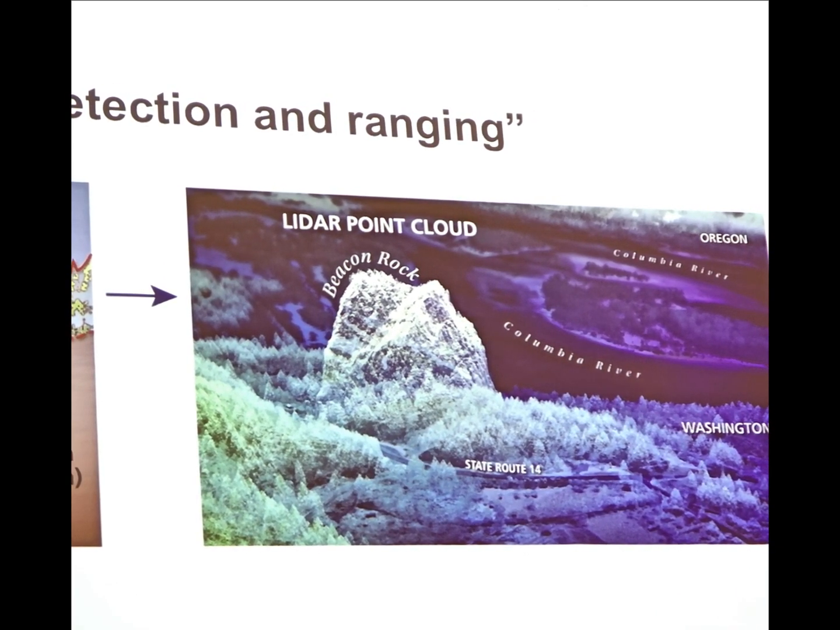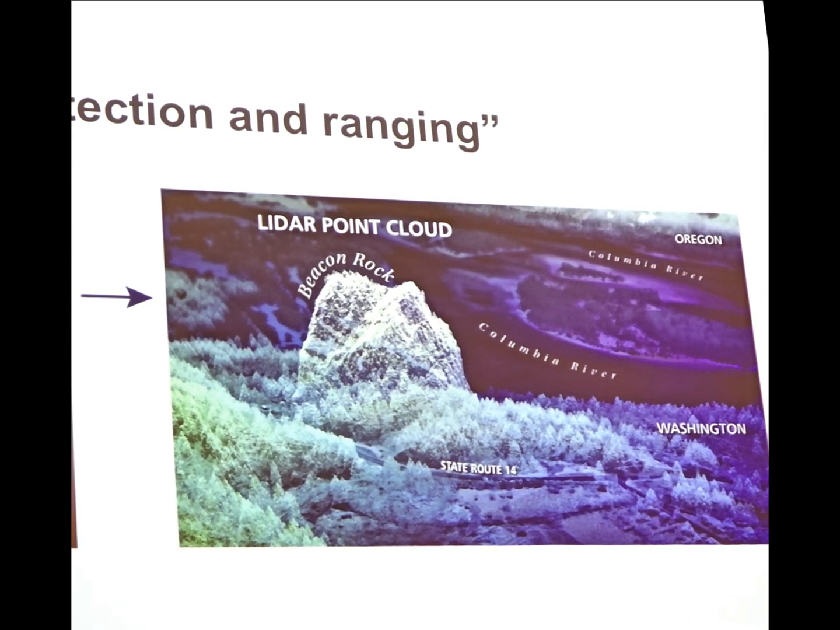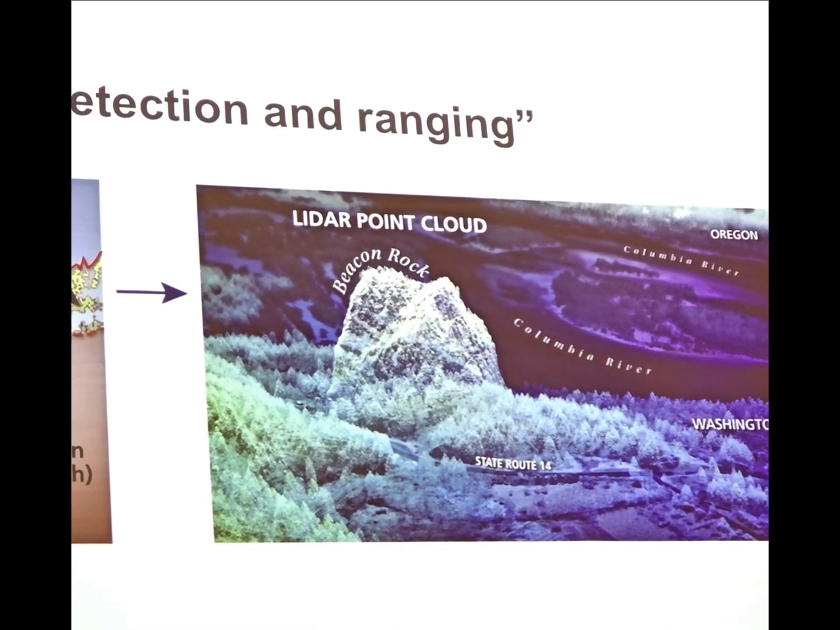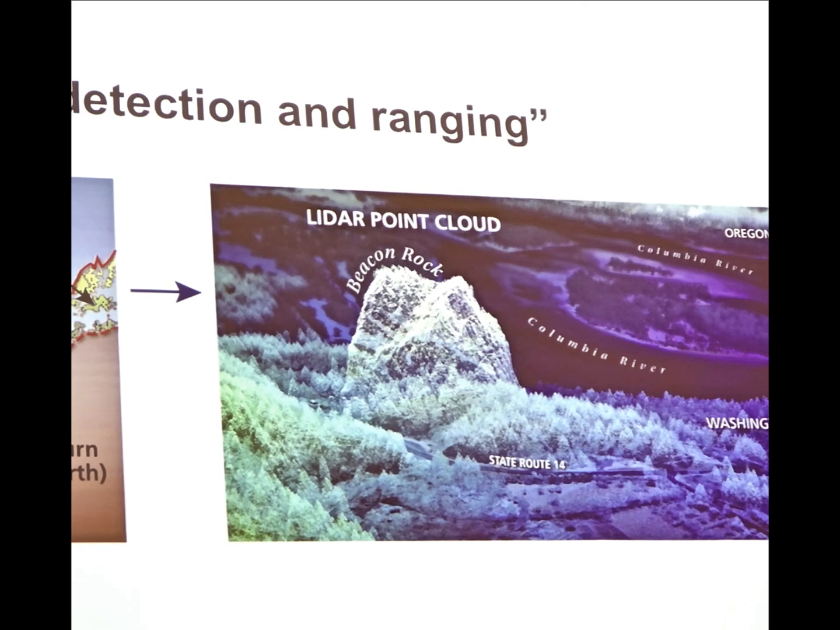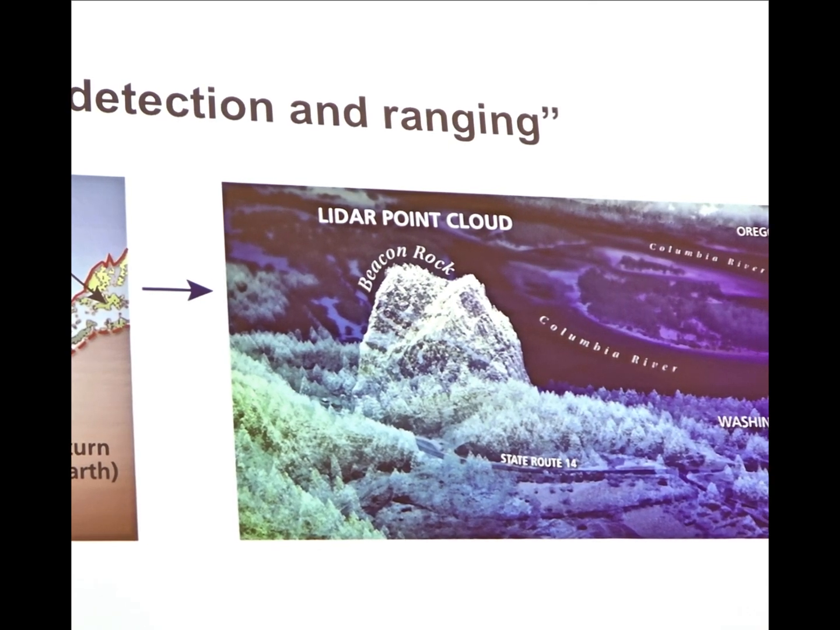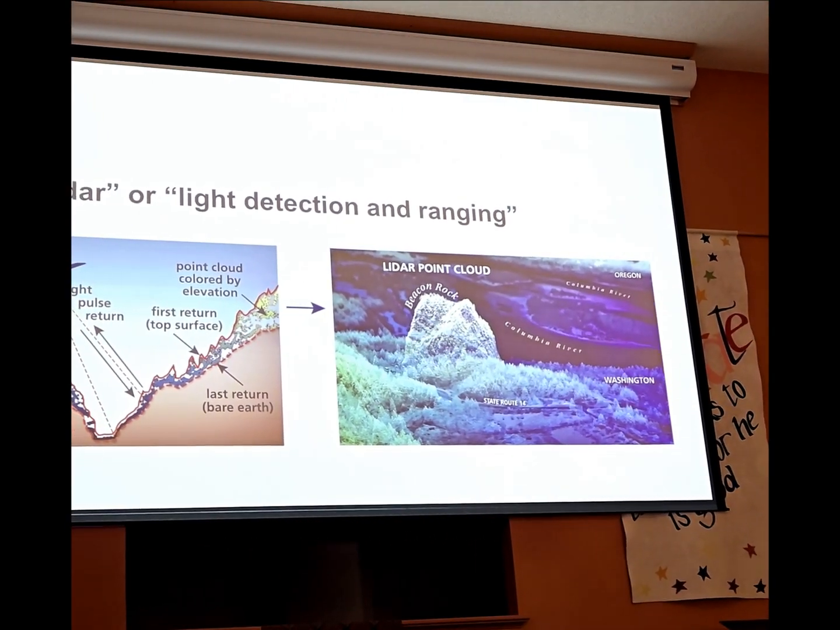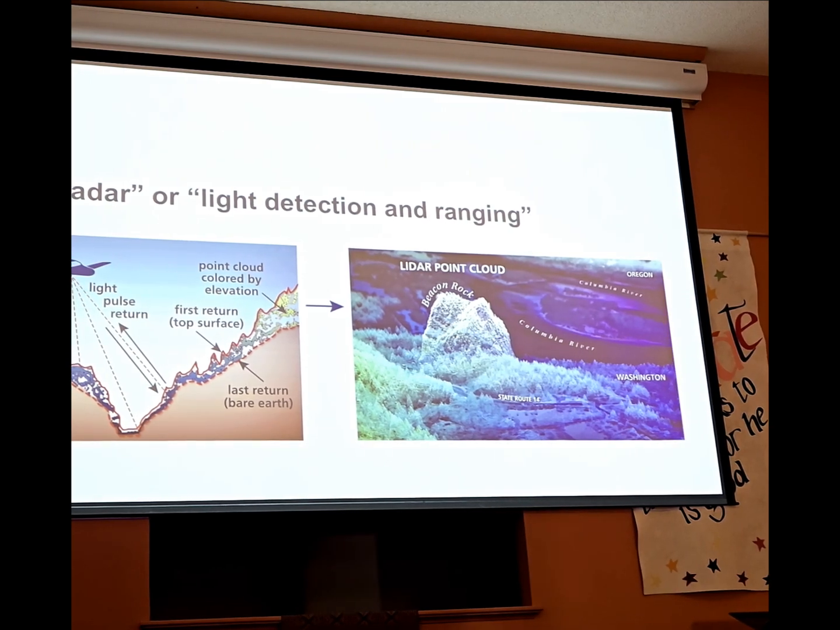This kind of model includes trees and buildings, but then we can also switch over to what's called a bare Earth model. It's also called a digital terrain model. And that's where you can basically digitally remove all the vegetation and buildings, leaving only the bare ground. So here in Western Washington, geologists don't tend to like trees very much because you can't see the ground. So this kind of technology is kind of a revelation. And for geologic purposes, we're mostly using that bare Earth model because we can see the ground.